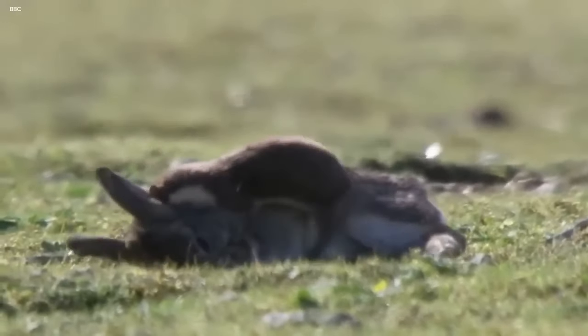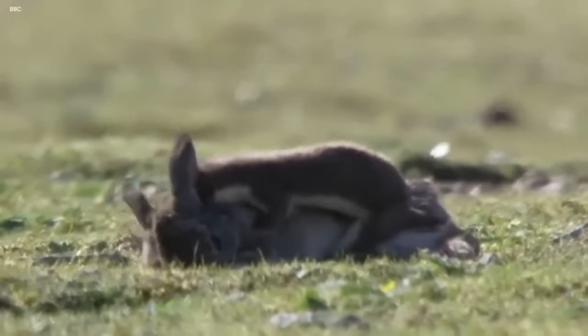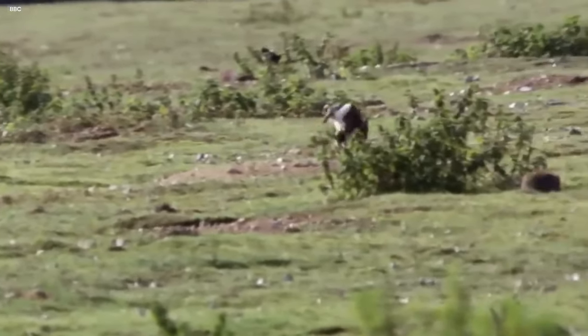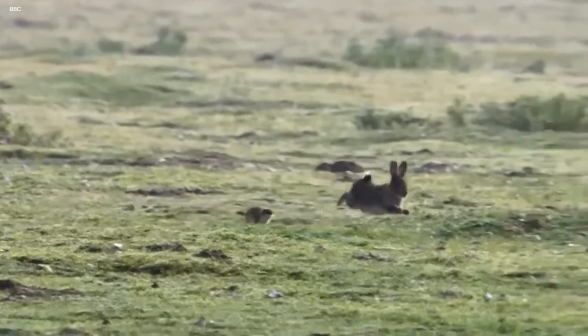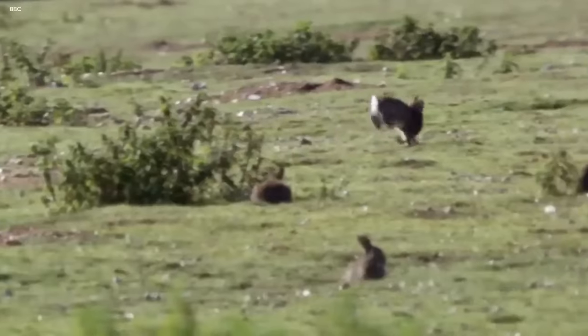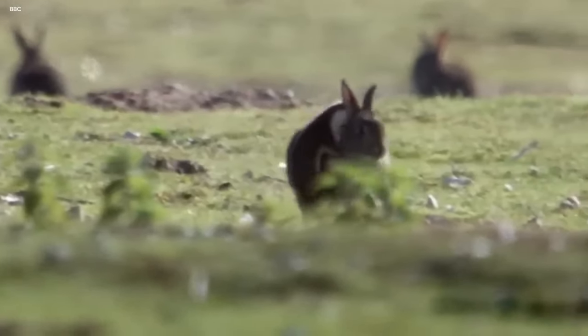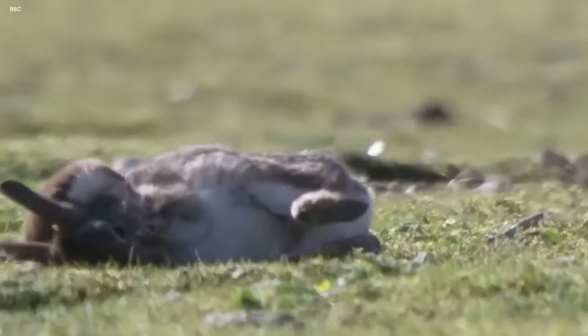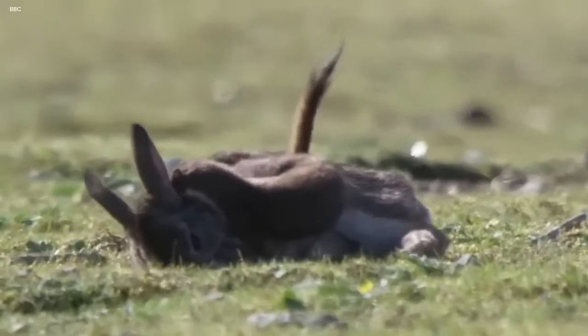The stoat's strong need to survive was clear as it bit the rabbit. This showed how nature can be beautiful but also tough and hard. The video reminds us that life in the wild is not easy. Animals have to fight to stay alive, and sometimes one animal has to catch and eat another animal. It's a tough world out there, and this video helps us remember that.